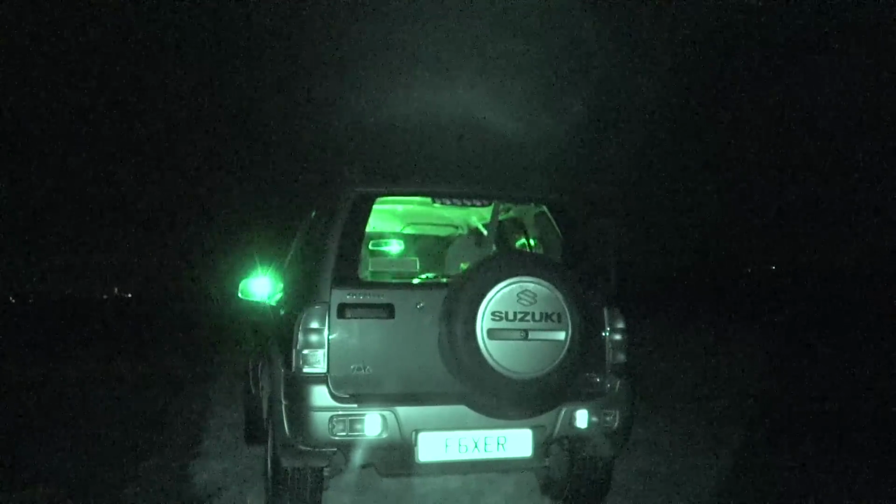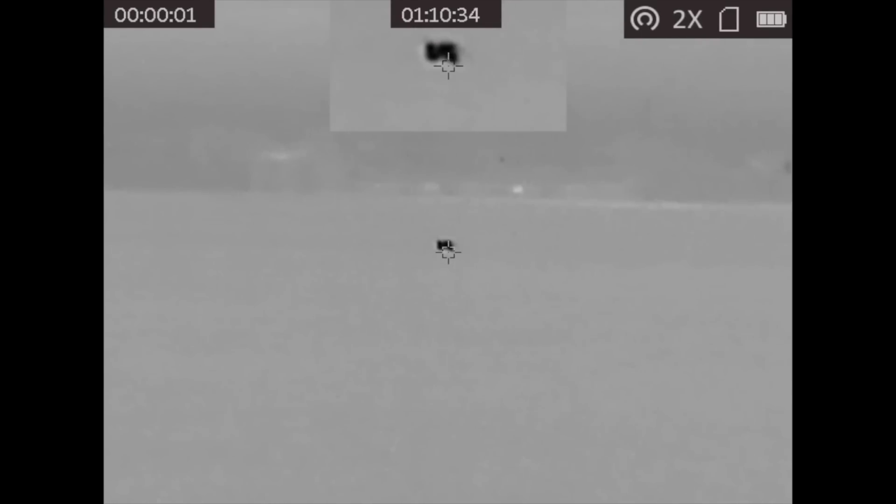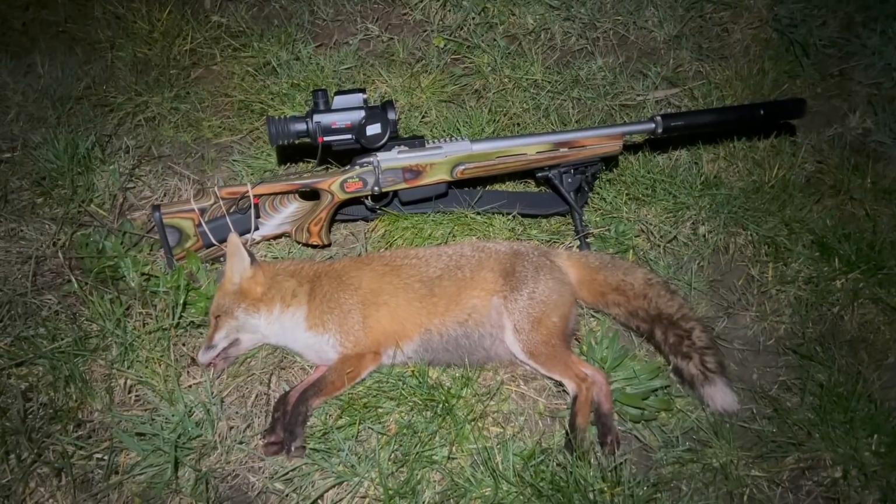As we're exiting the farm, I noticed the fox out in the field, quite some way off, but I had time to get across the bonnet and be steady on the bipod. Though the fox ran, that tail up in the air is the quintessential death dance and proves to me that it was a hit to the vitals. Well, that was a result.